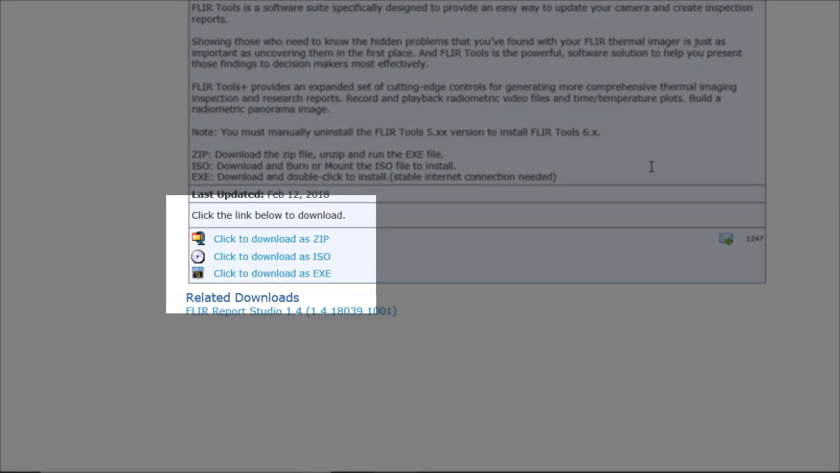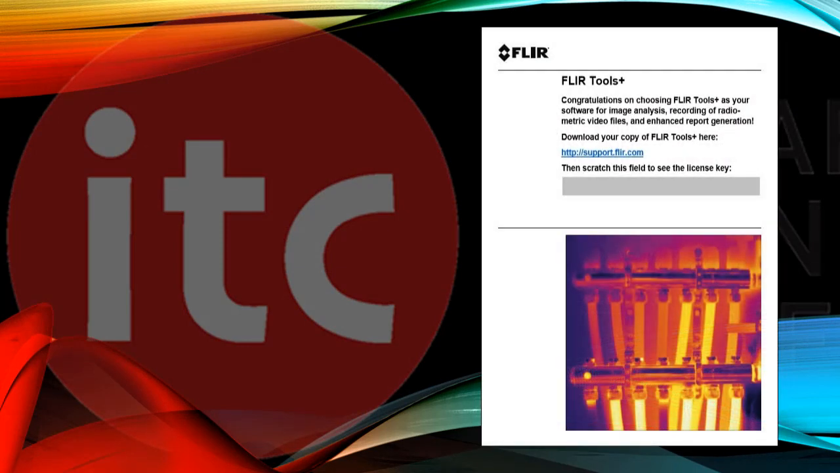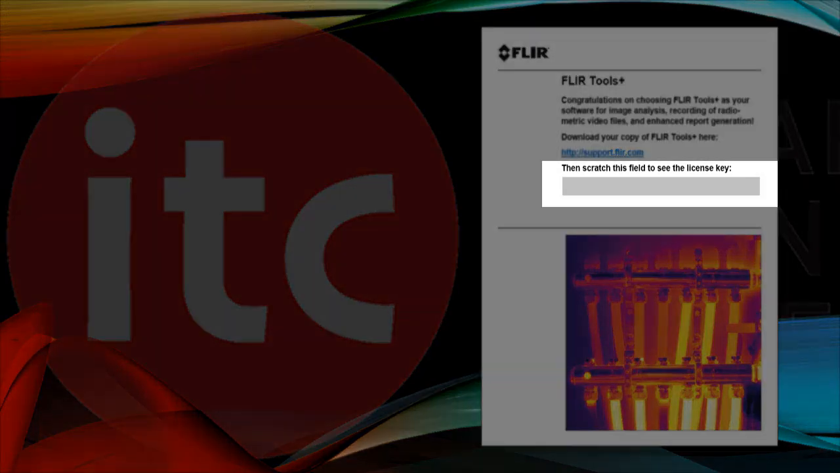Now, many of these cameras include a free upgrade to the FLIR Tools Plus software. The license is included in the camera case on this scratch card. So when you run FLIR Tools the first time, you can click the Tools Plus option and enter the license key shown here to upgrade.